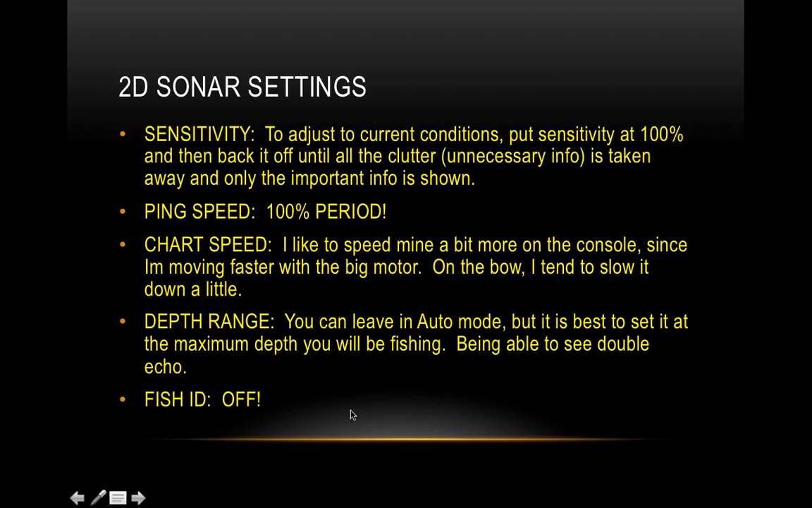Depth range, this one you can use auto mode. I really don't have a problem with that. There are a couple of things that I like to use the depth range in manual mode for, and we're going to talk about that. It's really good for finding a double echo, which pertains to finding hard bottom, which we're going to be talking about in image interpretation.